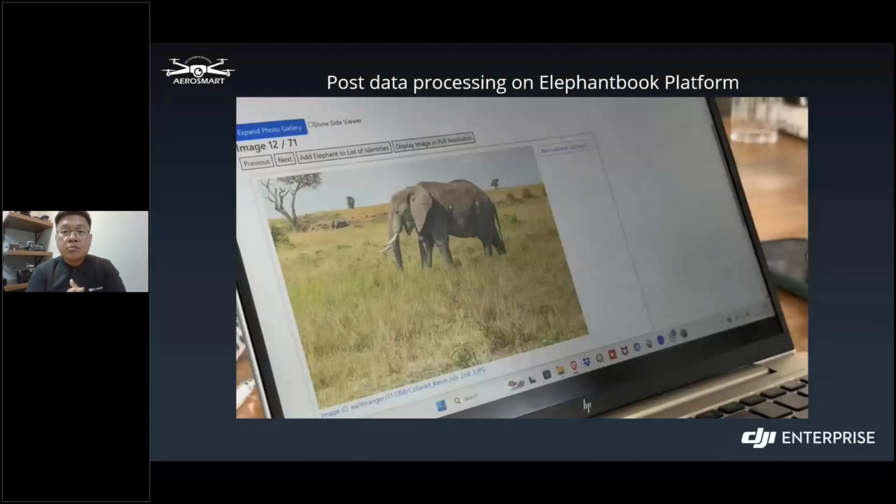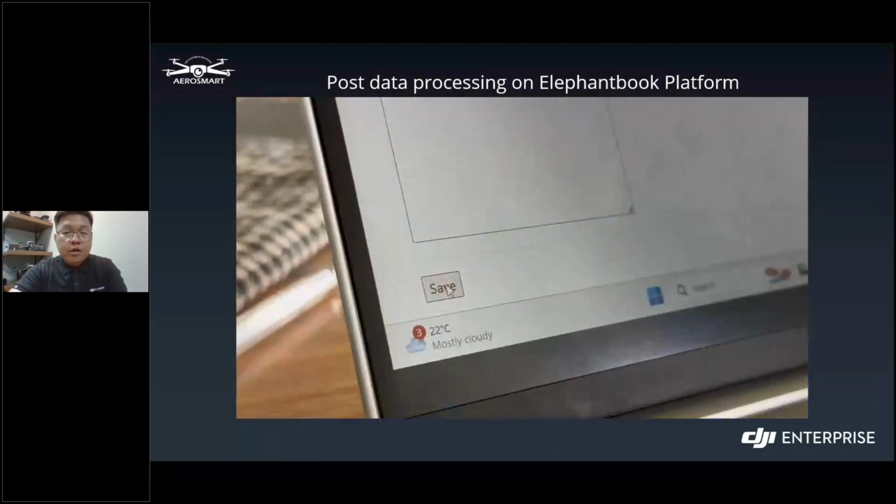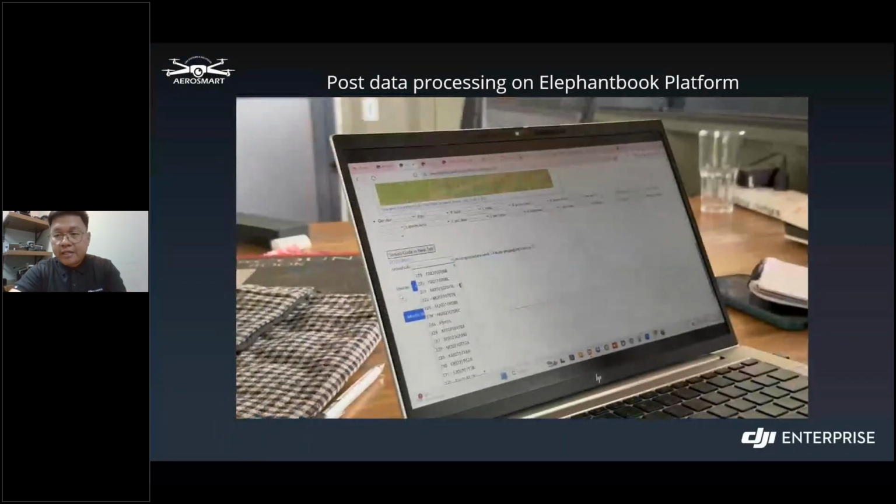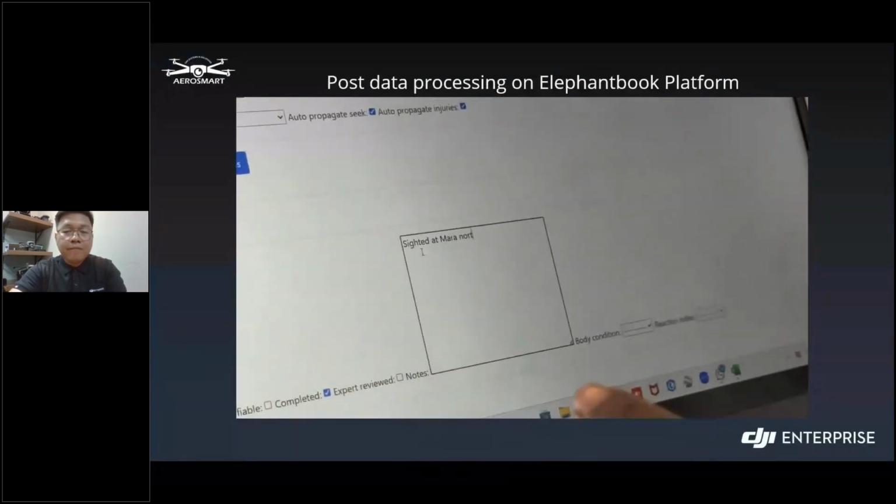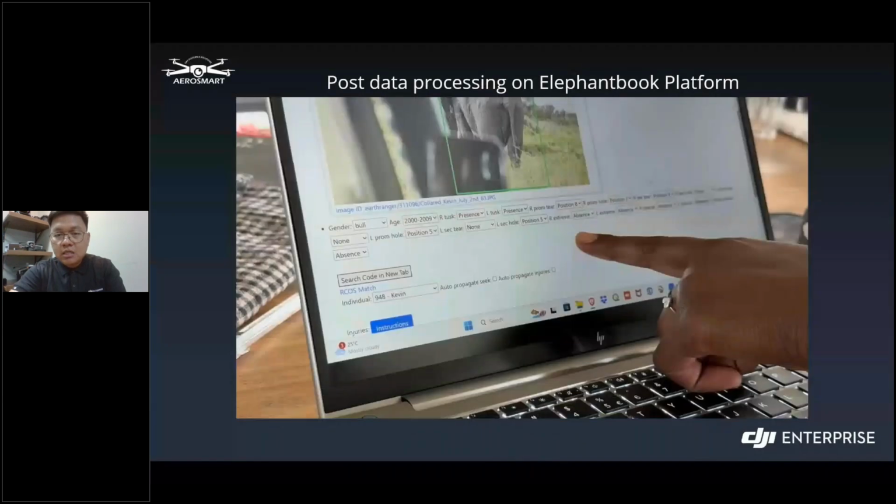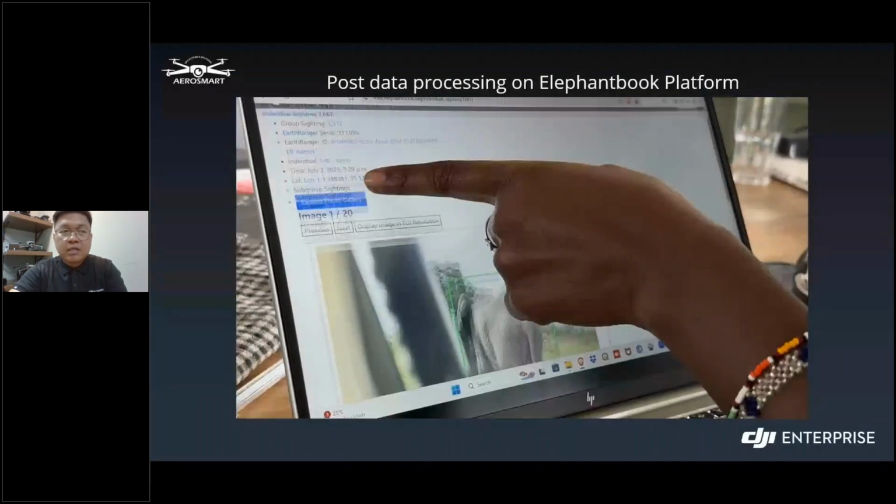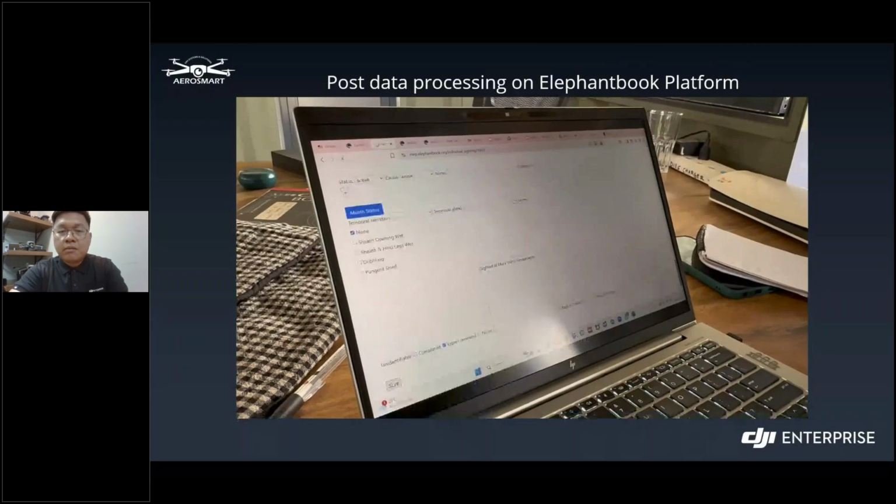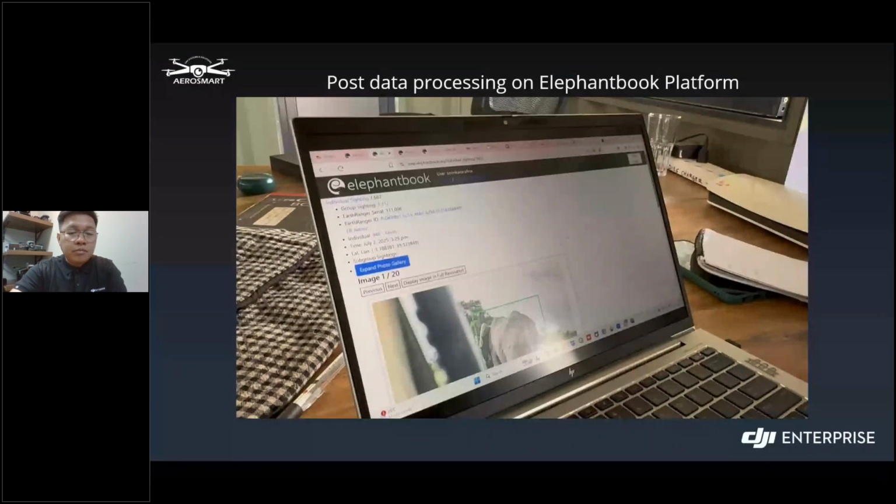This system allows them to analyze footage or sensor data to match the elephants, such as identifying elephants, unusual movement patterns, or any distress of the elephants. In some cases, they also use this to monitor injured elephants. Basically, that's how the system goes. So let me just proceed to the next slide.